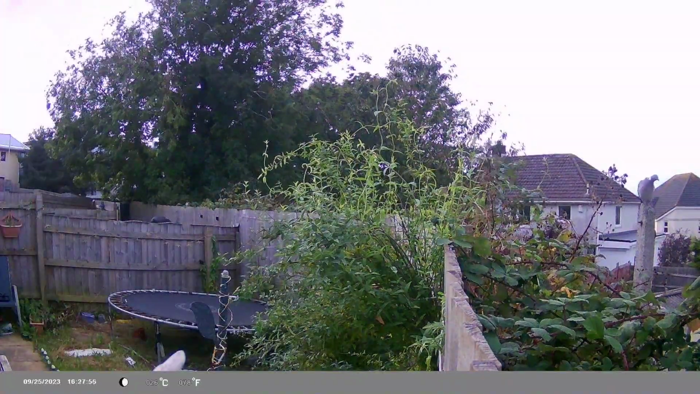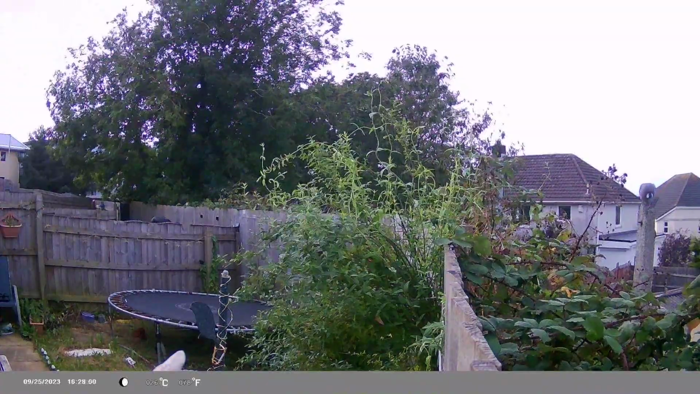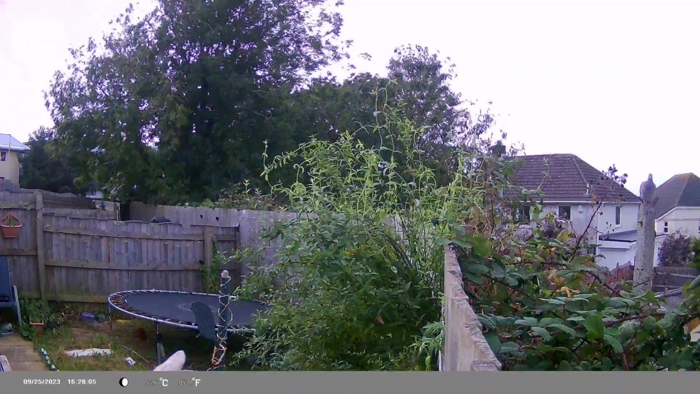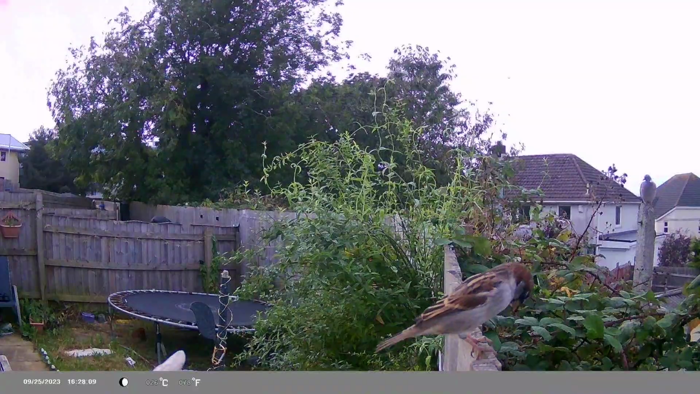It was also my daughter's birthday today, so we were in and out quite a lot. But the birds, they kept coming back. As you can see, the pigeon on the right hand side there. And then I believe a sparrow pops up. There he is.